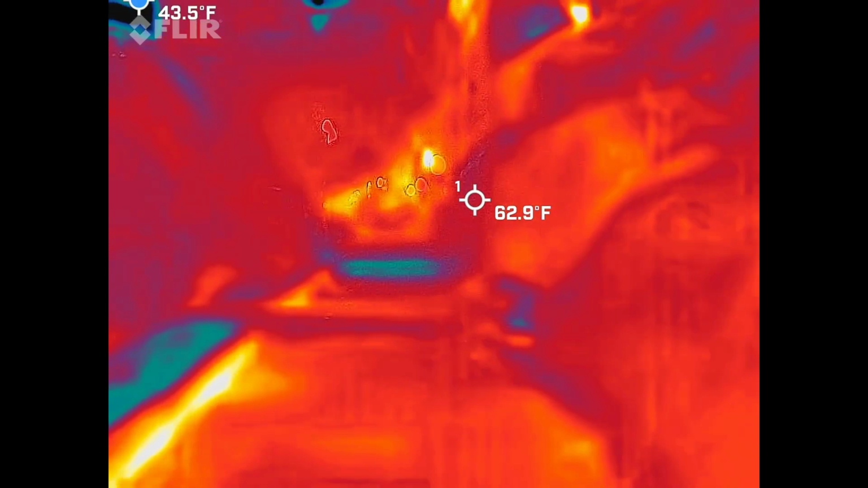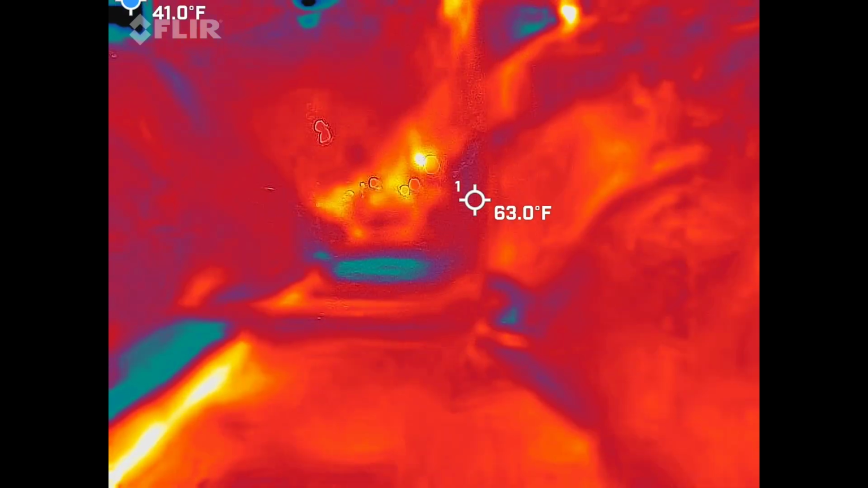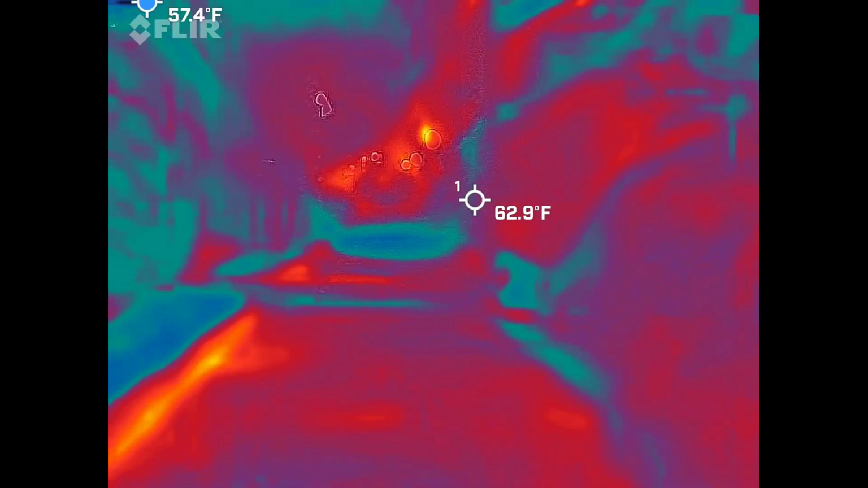So, where are the lights coming from? Just making sure. So weird. It's a very odd space tonight. Like, it's throwing me off.